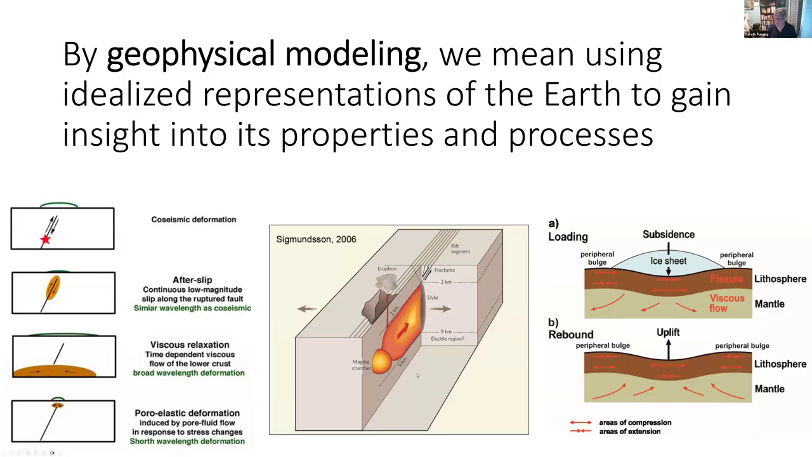In the middle is a picture of a magmatic system with a magma chamber feeding a dike, and the dike feeds an eruption. So there are multiple manifestations of magma movement in this model, and in theory we can also model all these and the effects they have on the surface. And on the right is something related to ice flow and ice loss. In this case, ice loss, I suppose.